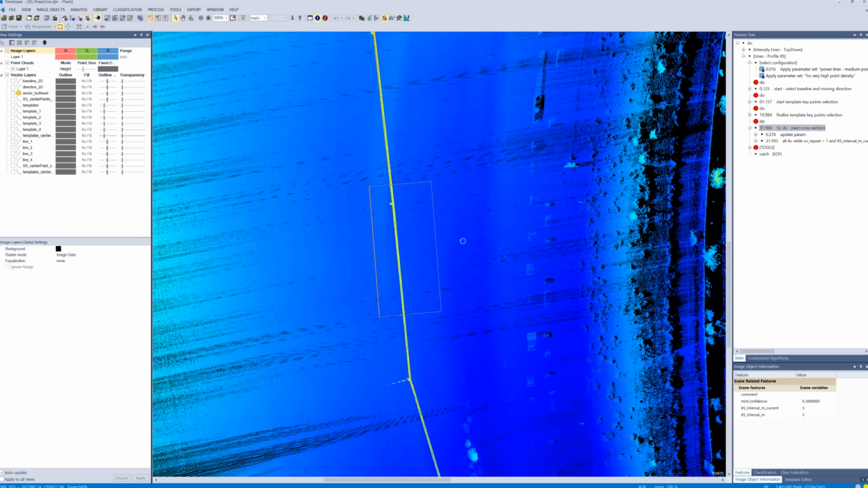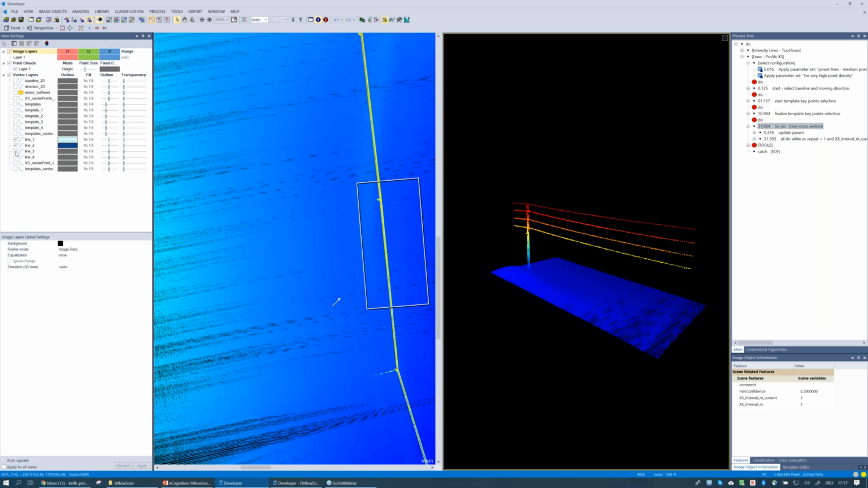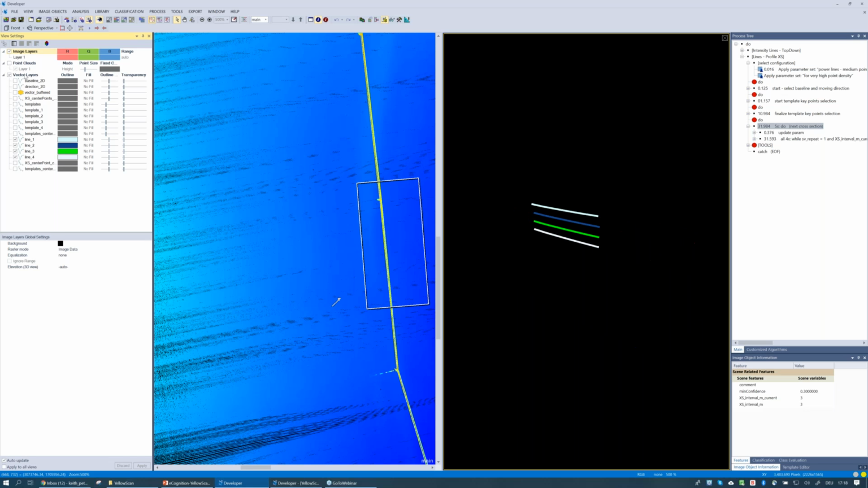So again, nothing to see here. I haven't turned on the vector lines, so we can do that in the viewer. And now you can start to see these 4 vector lines appear here. I'll turn off the point cloud so we can see these better. And I can take these lines and turn them within the viewer.